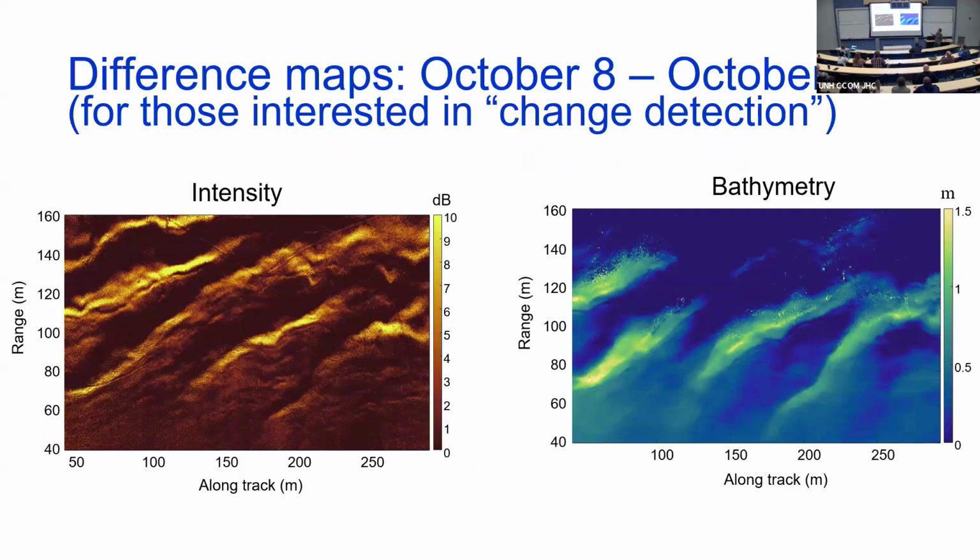If you're interested in change detection, this is just the difference between those 2 images in that seagrass area where there was internal waves and when there isn't. And you can see there's a big intensity difference. I've chopped it, but it's more than 10 dB. It's a huge difference. If you're trying to find objects by looking at before or after pictures, it's going to be hard to do that in this sort of environment.